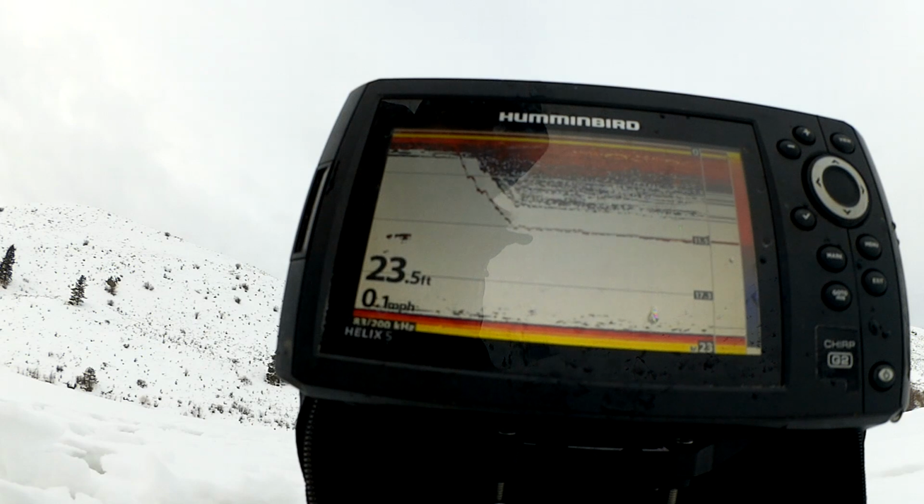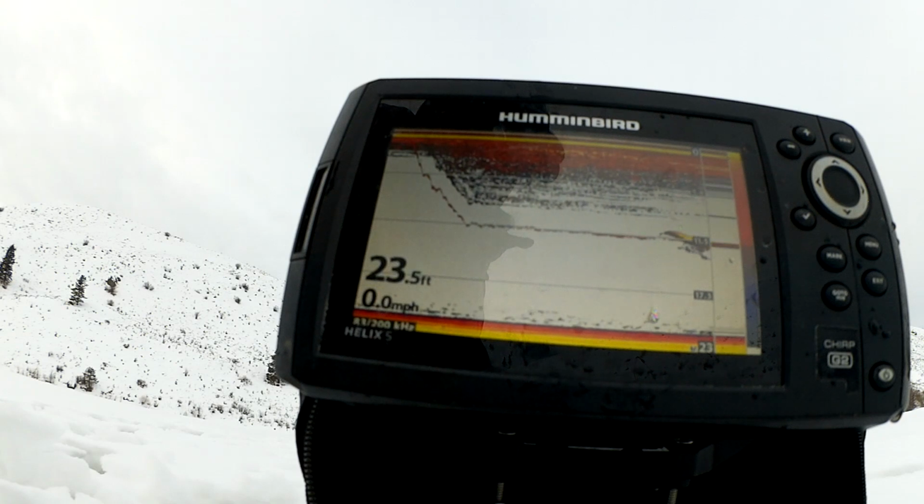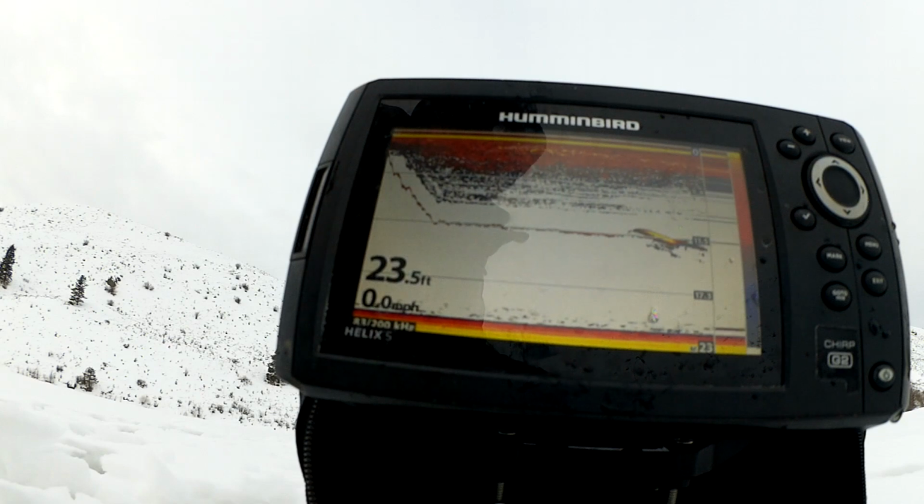And I don't think I have bait on my... Oh, no, there's a fish. He's right there. He's looking at it. Come on, go for it. Oh, he swam by. He looked at it, but he didn't go for it. He's still there. He's dropping down.